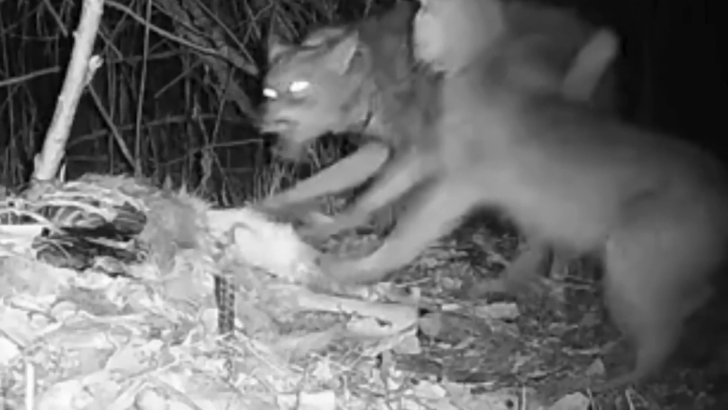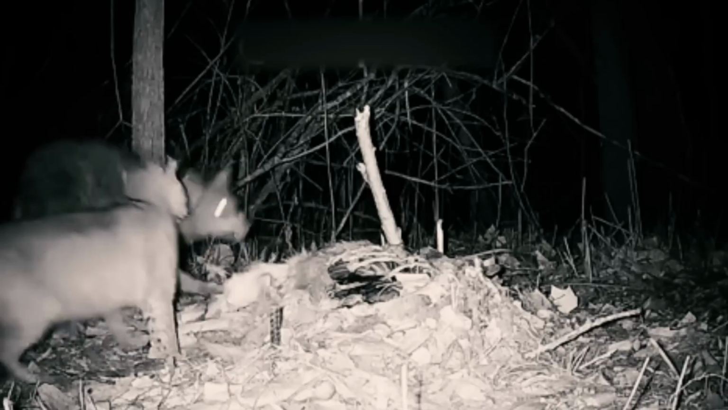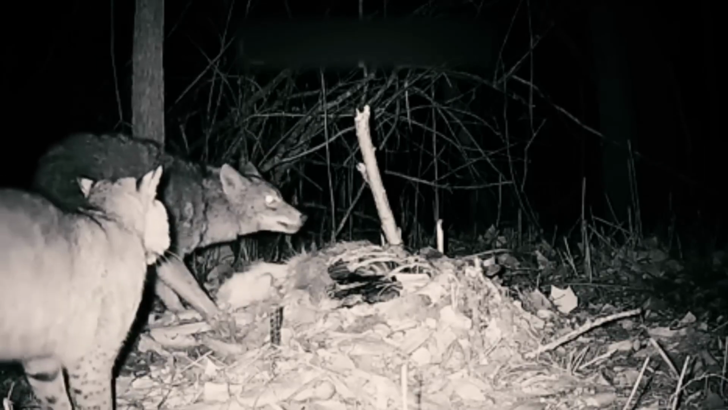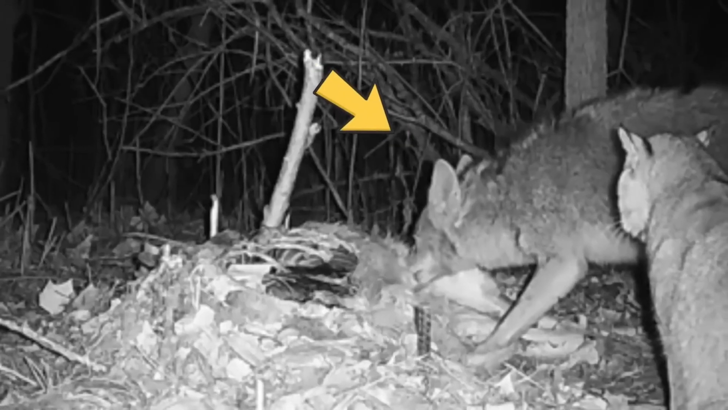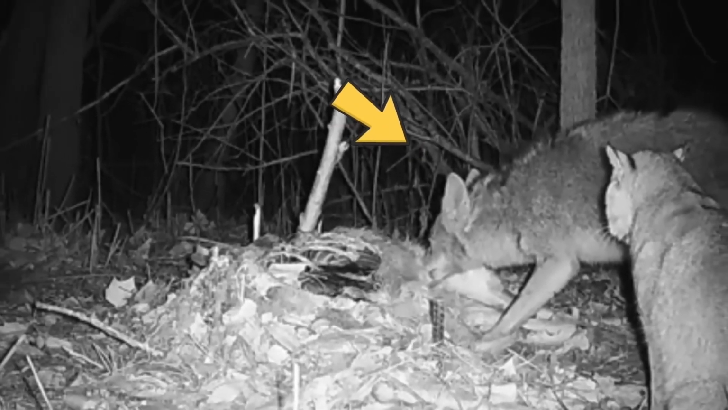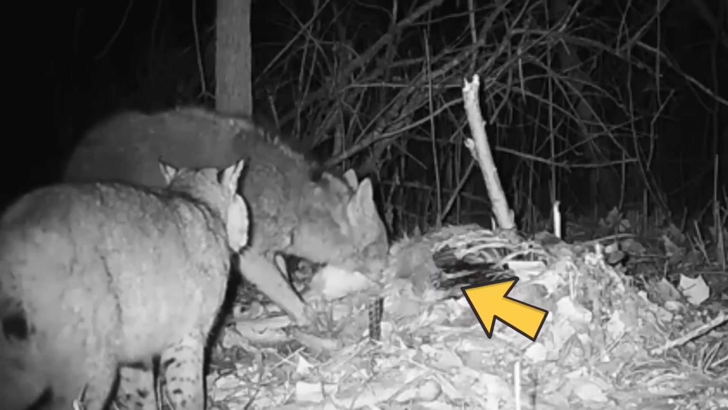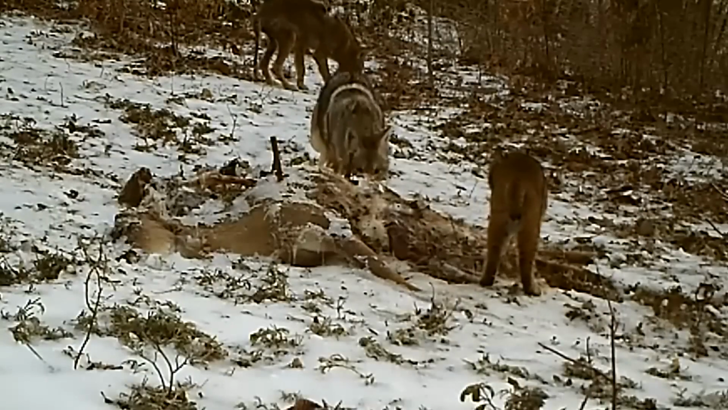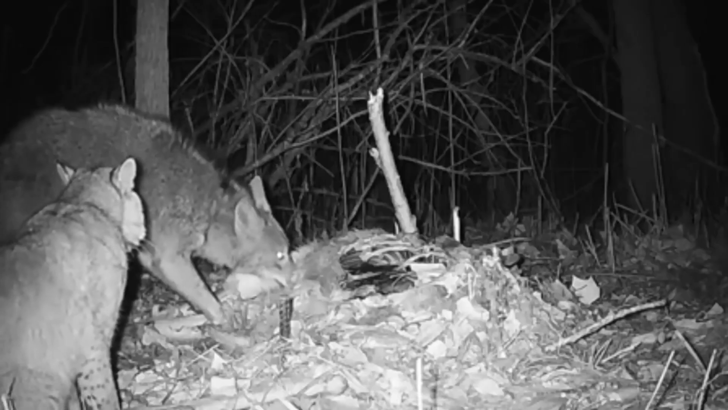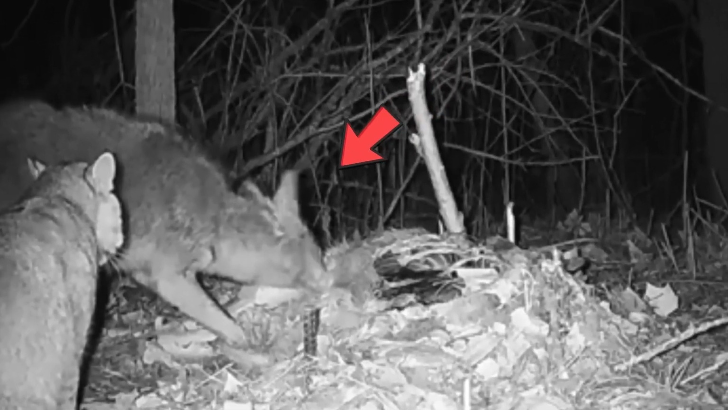However, what we don't know is that this behavior has been ongoing for over a week. The bobcat has been harassing and bullying the coyote, preventing it from finding its food. Despite the ongoing bullying, in this particular footage, the coyote stands its ground and refuses to back down. This puts the bobcat in a difficult position, forcing it to back off and allow the coyote to fend for itself. These kinds of interactions are quite common in the forest, where animals have to compete for limited resources. It's fascinating to witness these events as they provide a glimpse into the complex dynamics of the natural world.